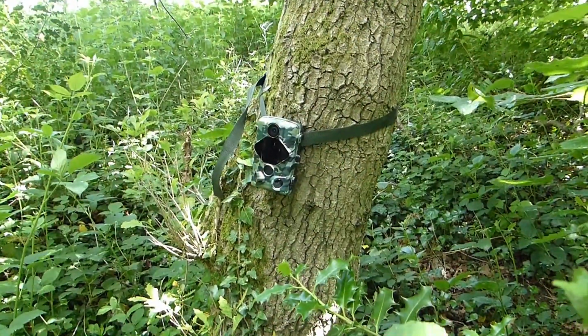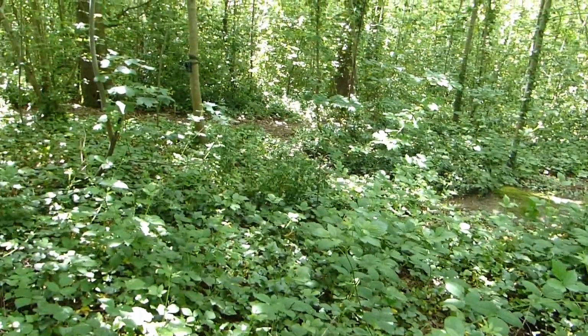So the last one I've set up here with quite an open aspect around here, so if there's anything walking along here at night we will see it. Okay, so fingers crossed, and I'll see you when we get some footage.